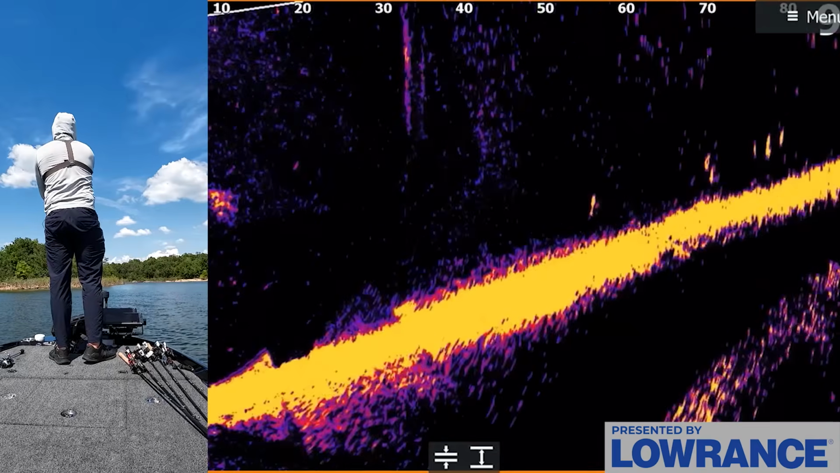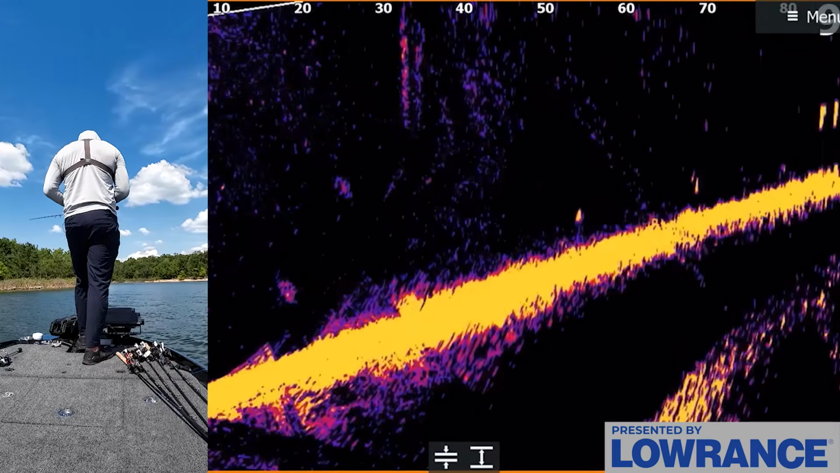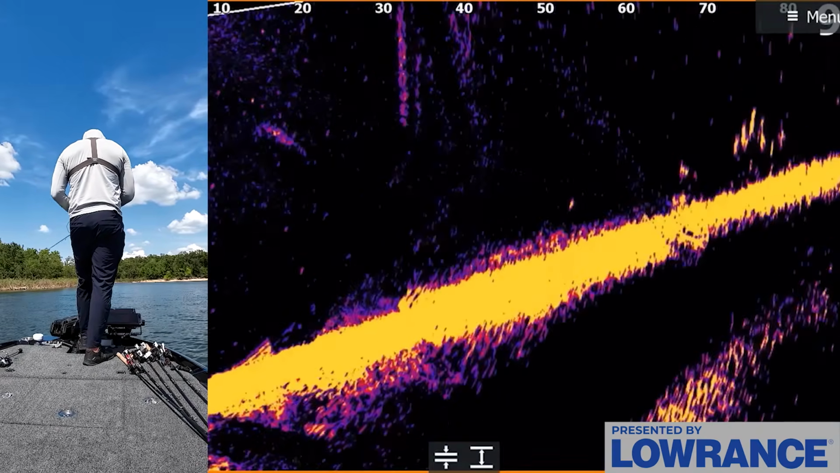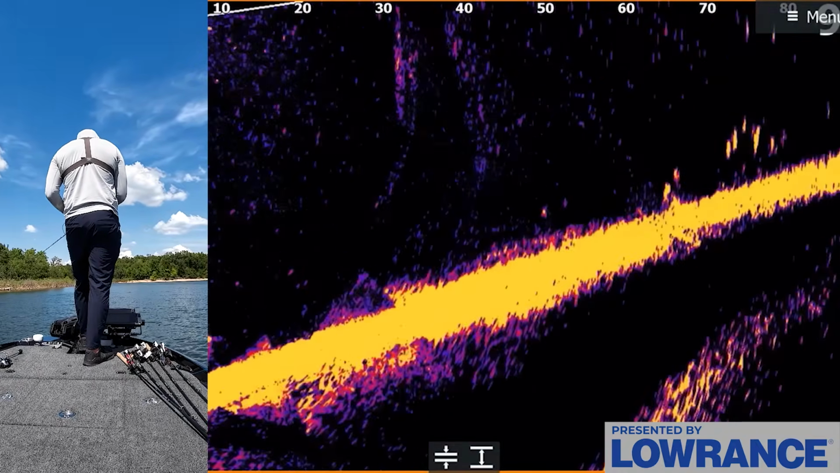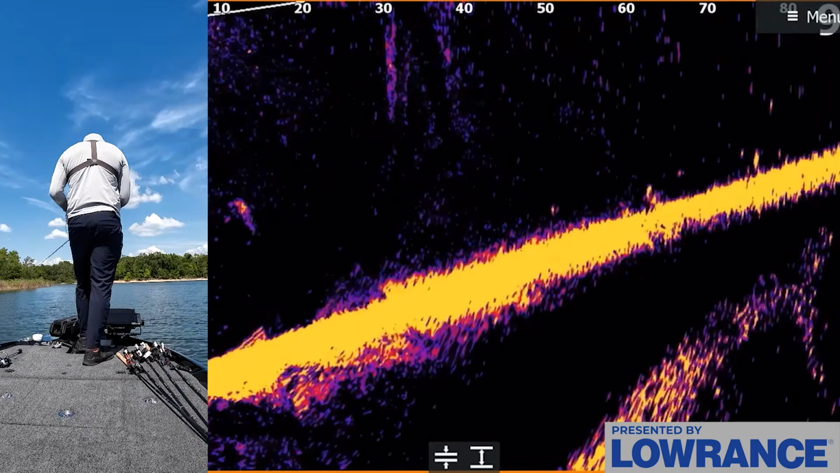Okay, well there's definitely some fish up there. You can see them up there at 70 foot out. Let's see if I can get my bait over to them. There's a bunch of them up there. Don't know what they're doing. My bait's gonna fall at 70. See if any of them want to come up and react to it.